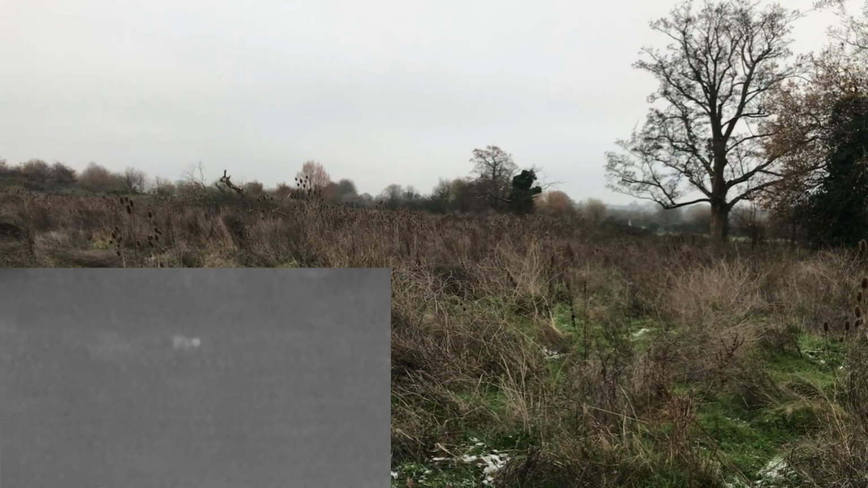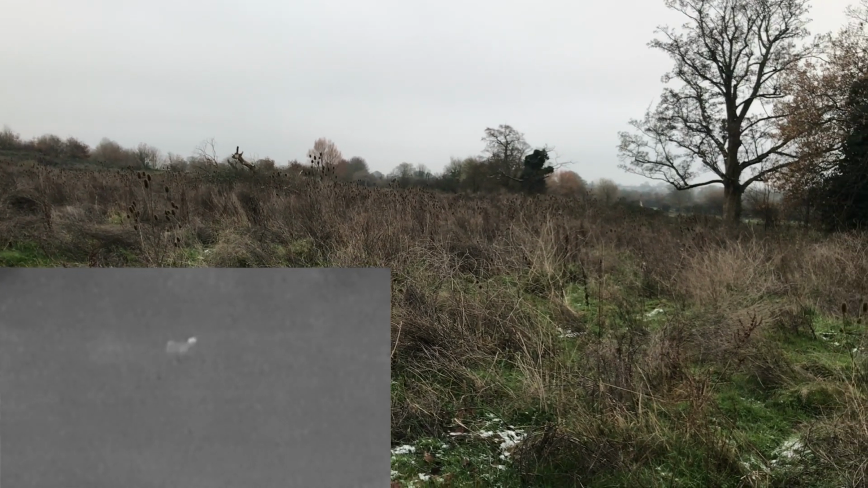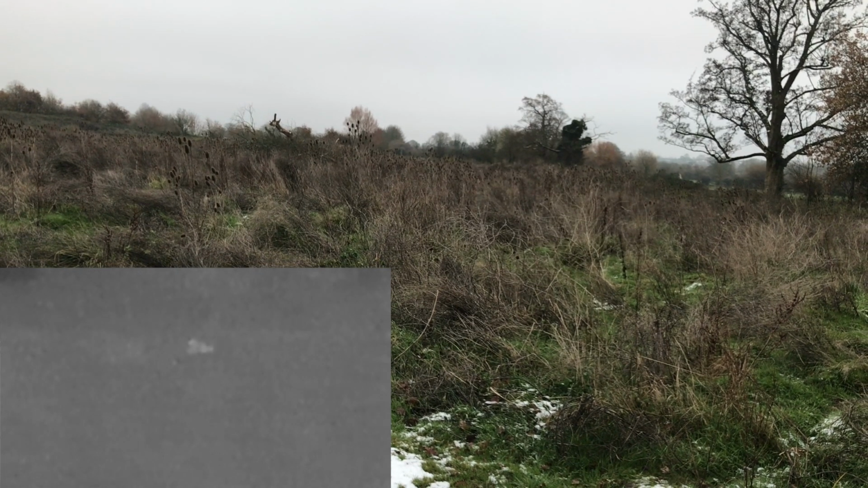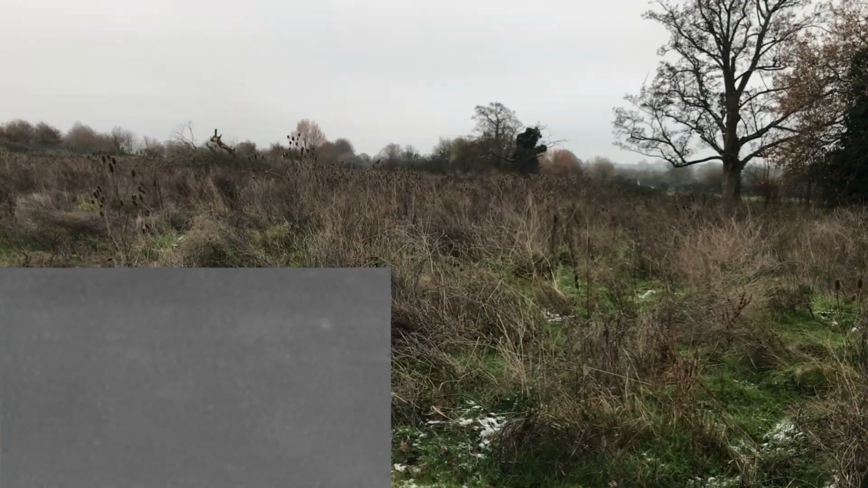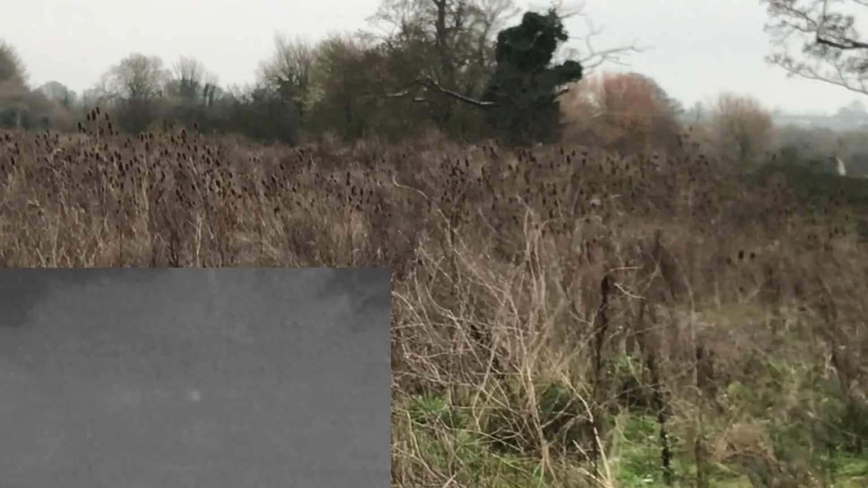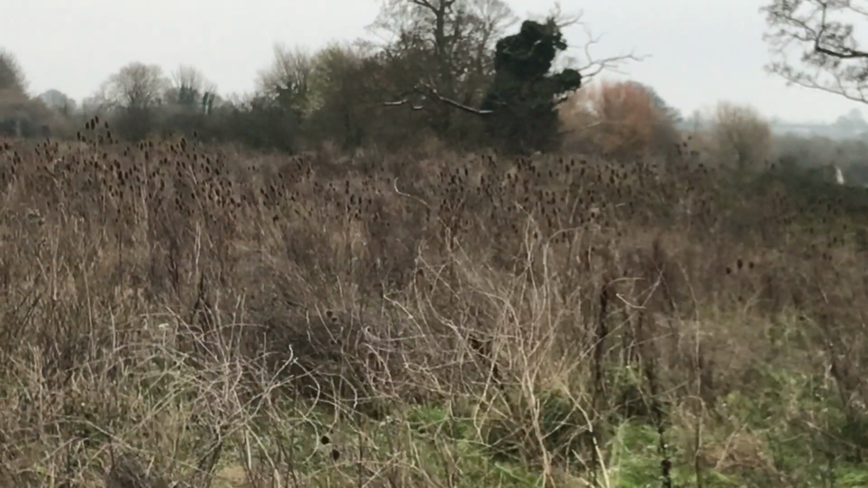Now somewhere in that mess of overgrowth is a deer, I'm pretty sure. I'm looking through the thermal at it at the moment and recording the image, just to show you, like, zoom in with the camera. This is on my iPhone zoomed in. You will never ever see that deer, and when I show you the thermal image, you'll be amazed that it's even picked that up.